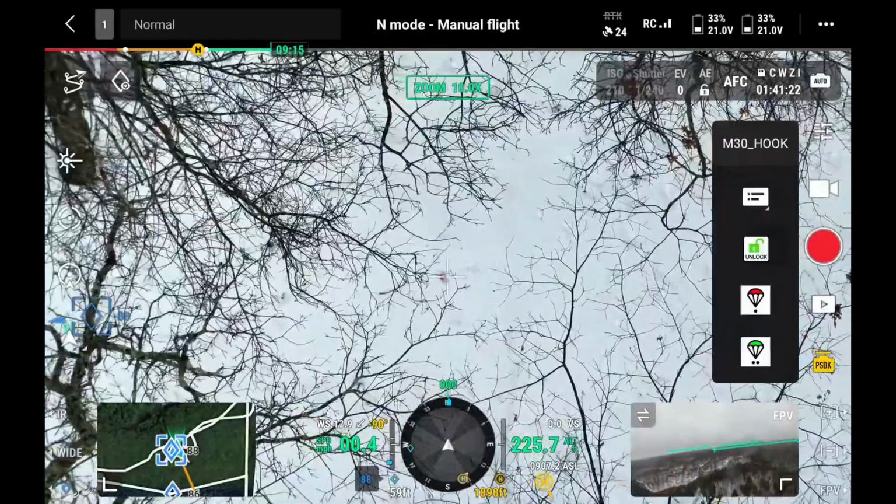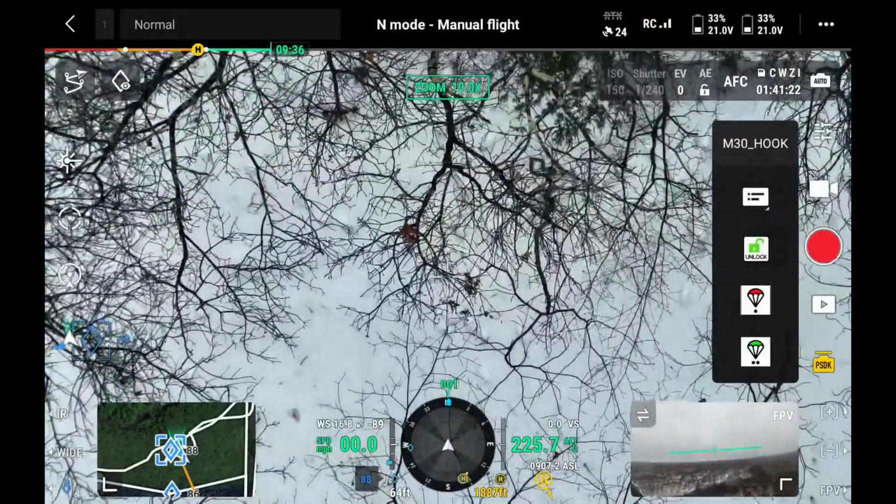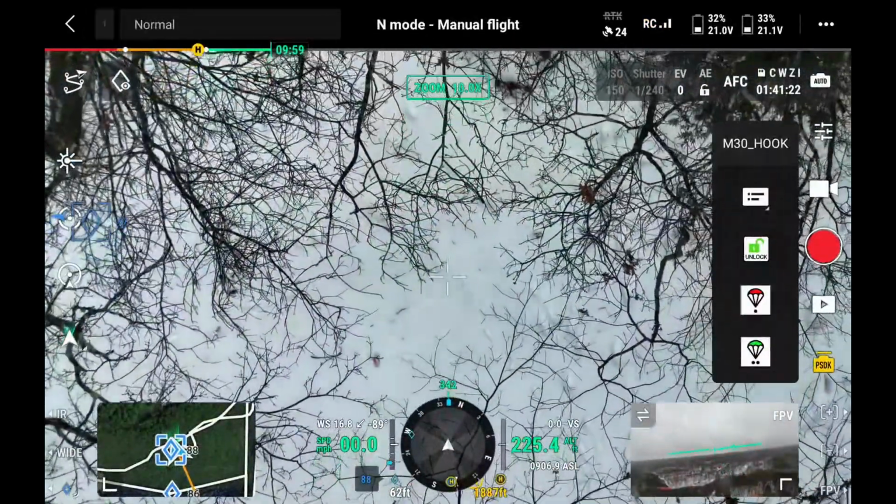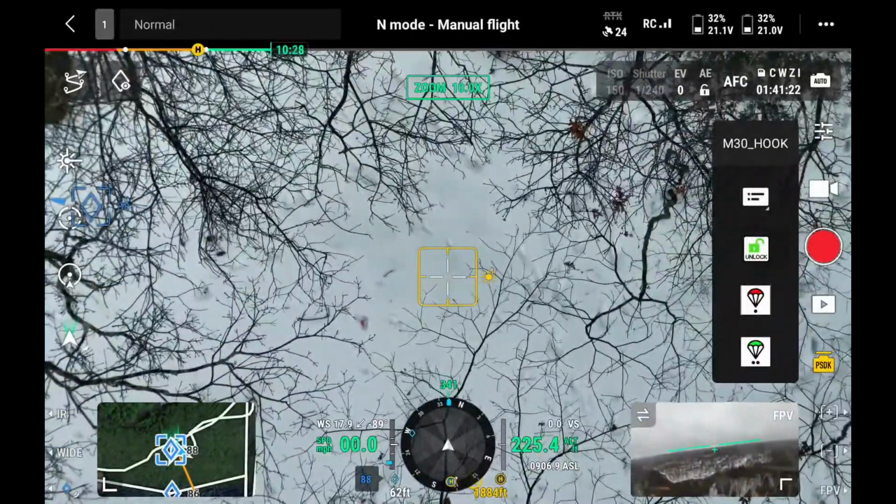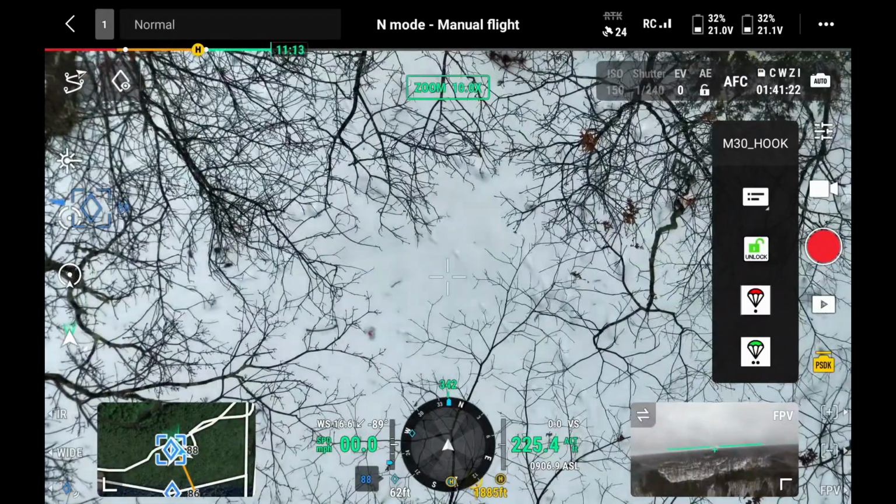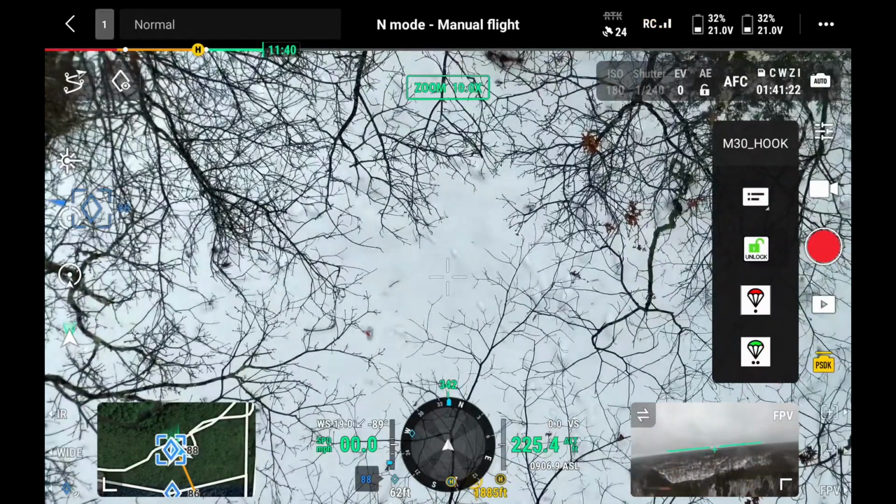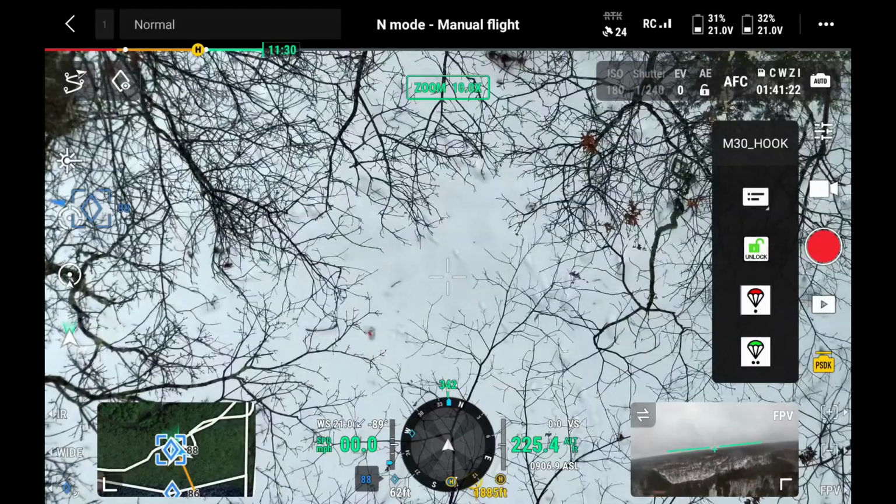Let me see if I can... I'm trying to get an open area so I can... I don't know. Do we want to... I don't want too many waypoints on here because I'd rather know where he's bedding at. Yeah, we kind of know where it's at. Should be able to find it again. Let's do it. Now I'm second guessing myself. I'm going to do it.